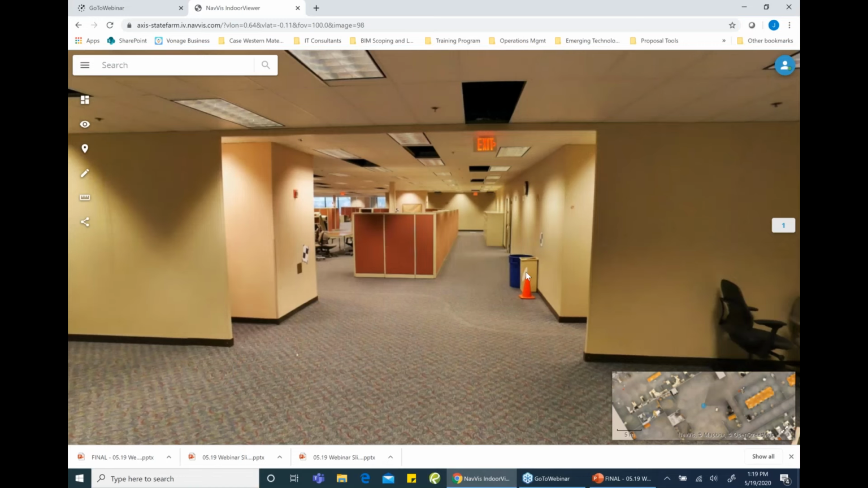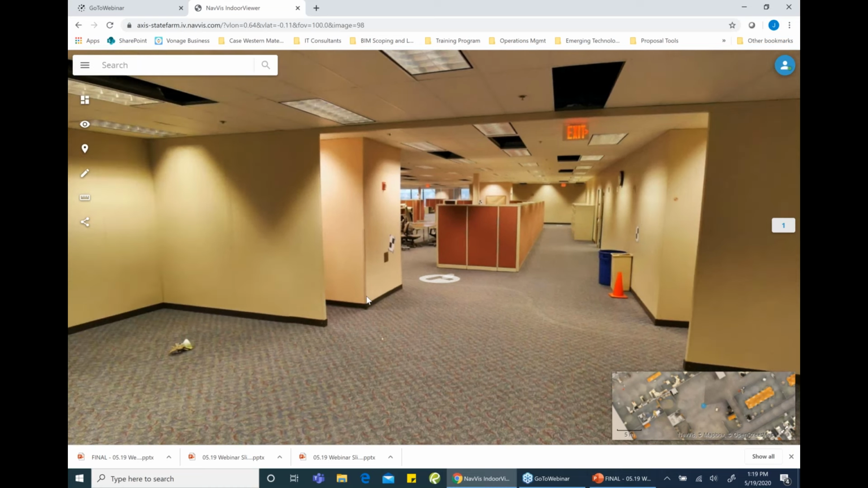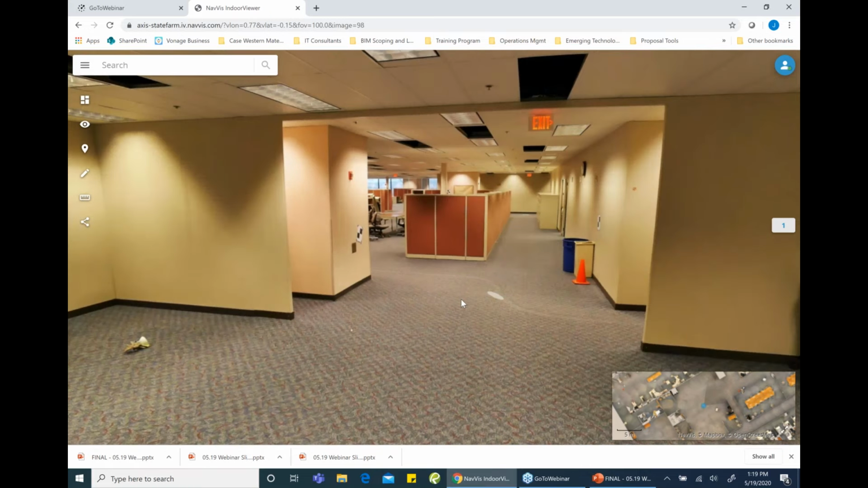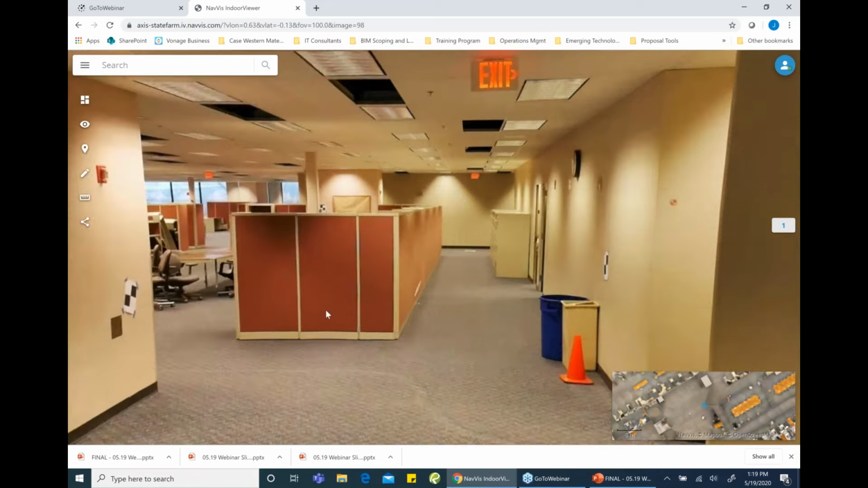So here you can see I've already logged in. You would have a username and password. You can password protect the indoor viewer, and then just take a simple virtual walkthrough around the site. It's very, very easy to use, very intuitive, and you can just navigate around the site.